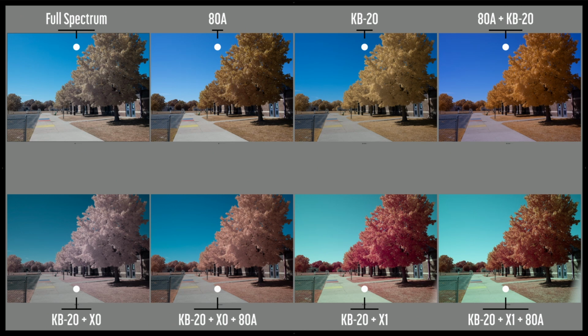Which of these images is your favorite? I have more filters coming for additional tests. Which filter combinations have you used on a full spectrum camera? What combinations would you like to see? Let us know in the comments.